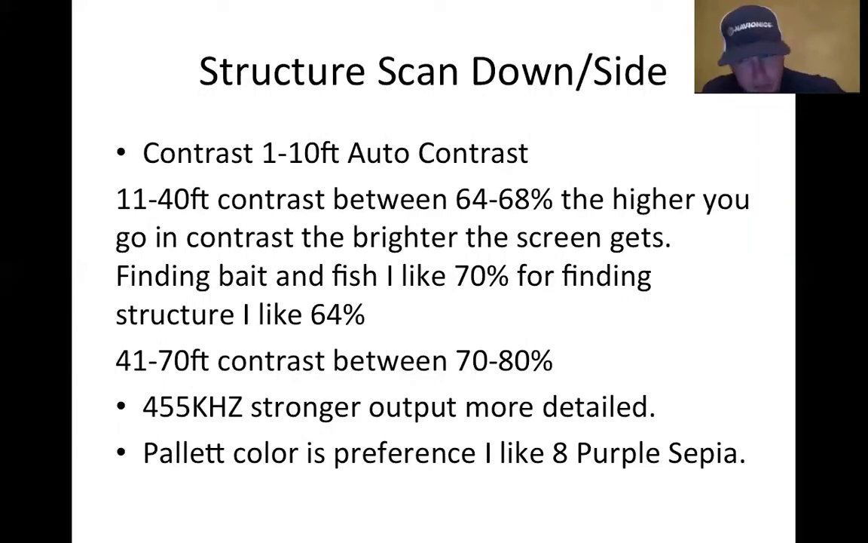As far as frequency goes, 455 is better in shallower water. Once you get in deeper water, it seems like you broaden out to 800 kilohertz, and that seems to be a little bit better. That's for 100 feet plus with 800 kilohertz, but 455 is the best one to run on your structure scan.